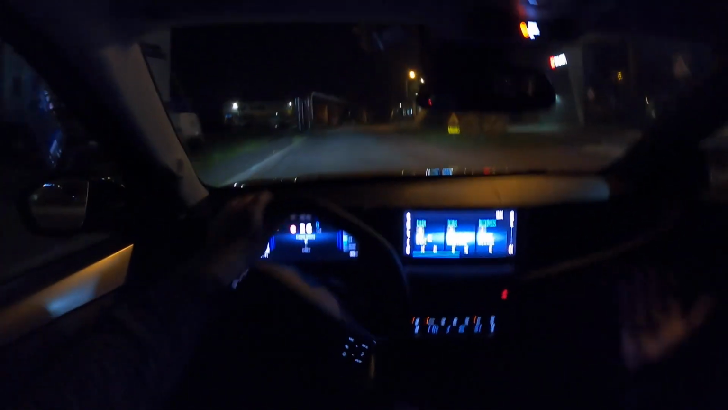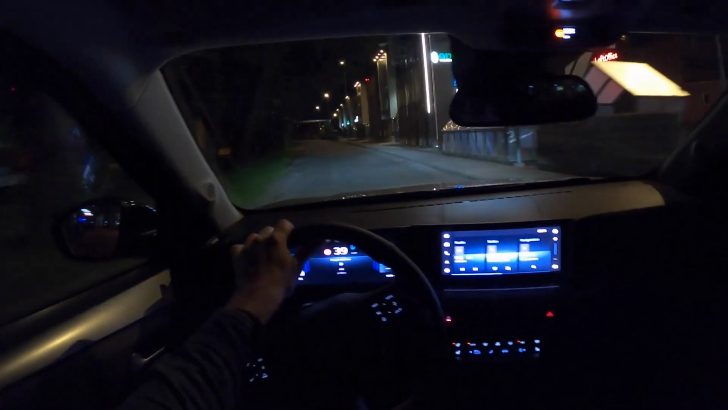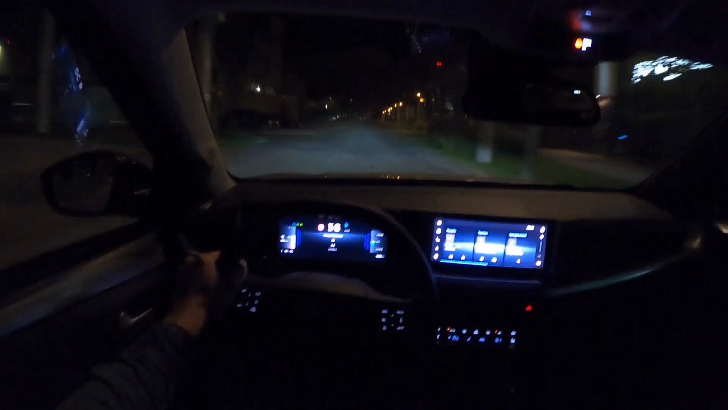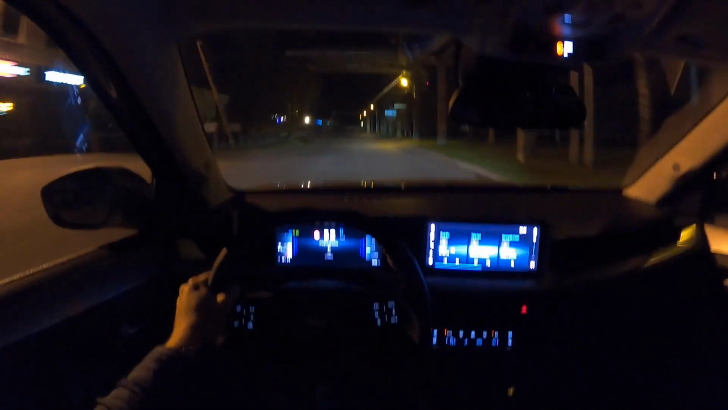Quickly check out those rougher streets, I mean, streets with rough or rougher pavement. The suspension is quite sorted.